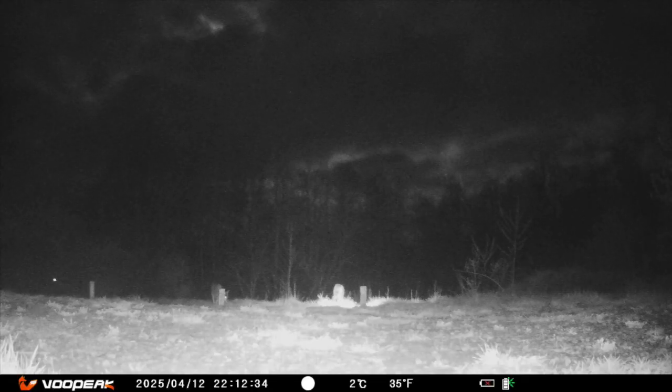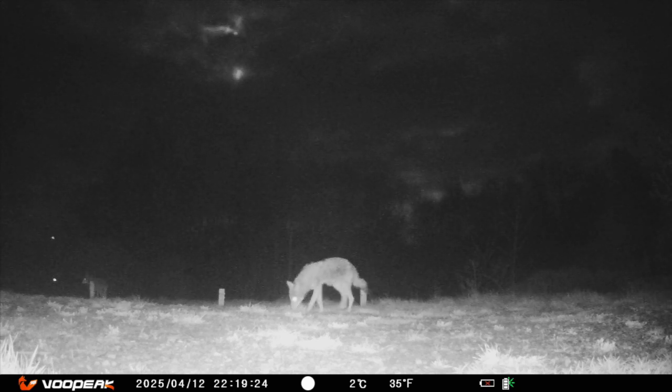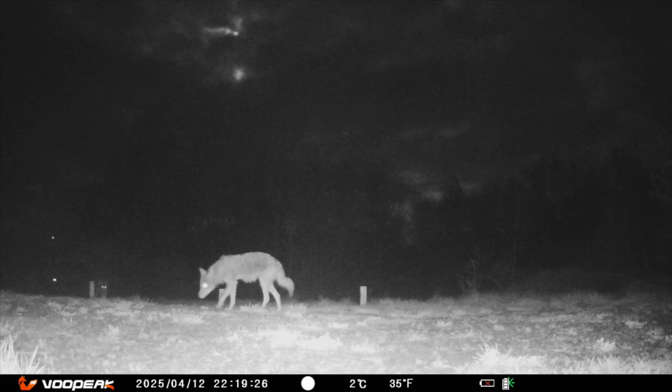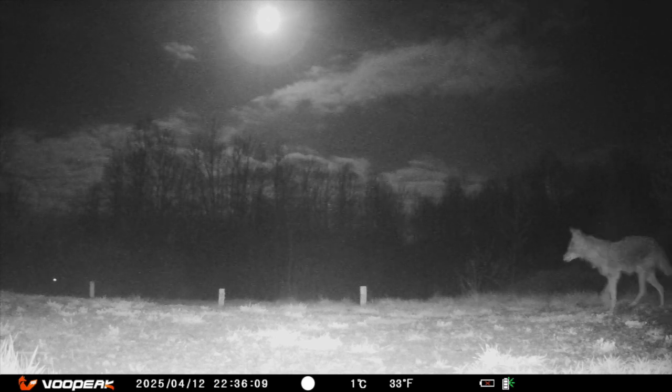Now we know there are two. Pretty sure that Coyote just peed on the pile of food. Nice big moon tonight as soon as it comes out of the clouds. That's such a pretty big moon. A full moon.